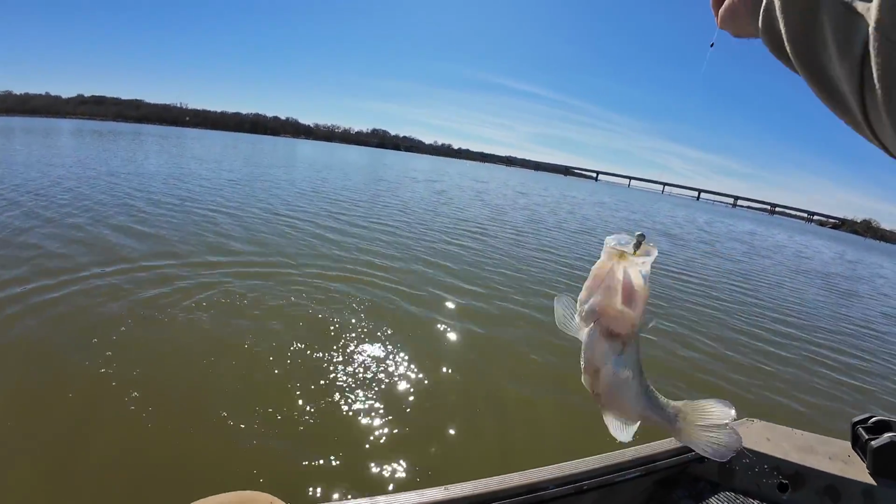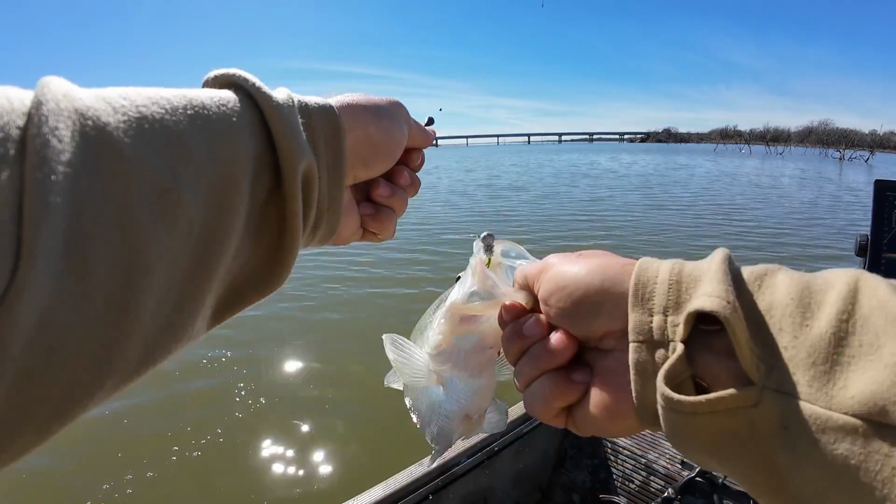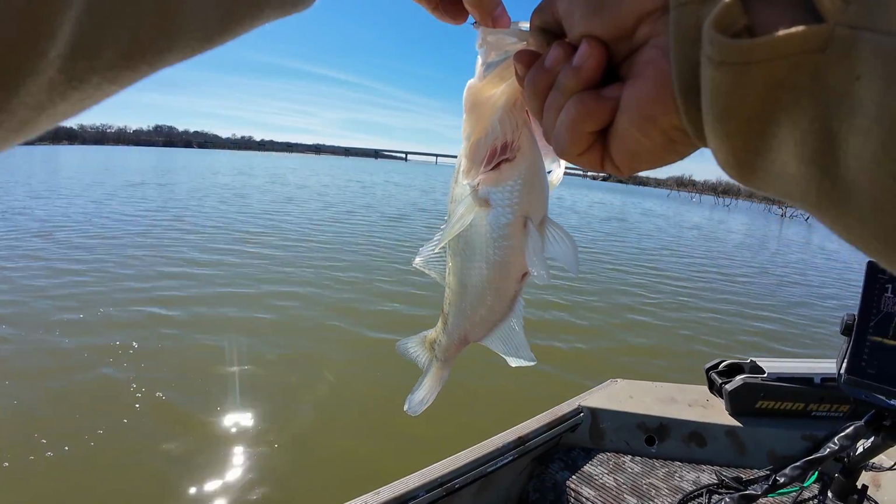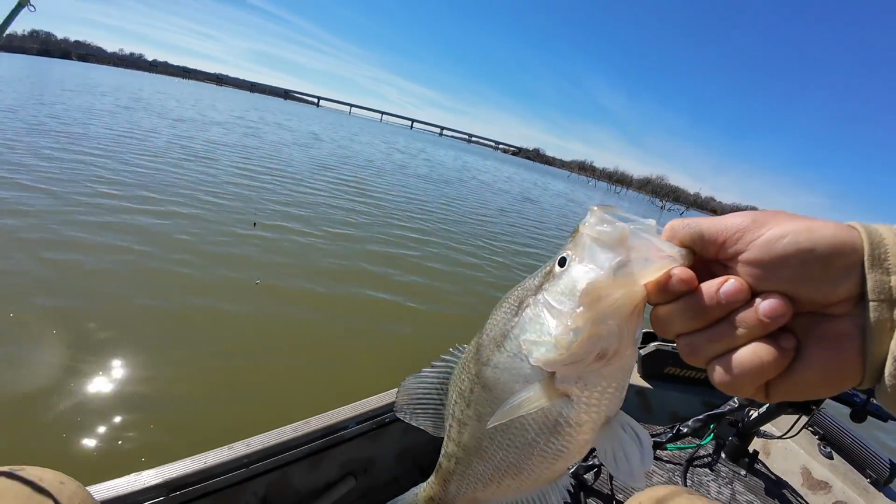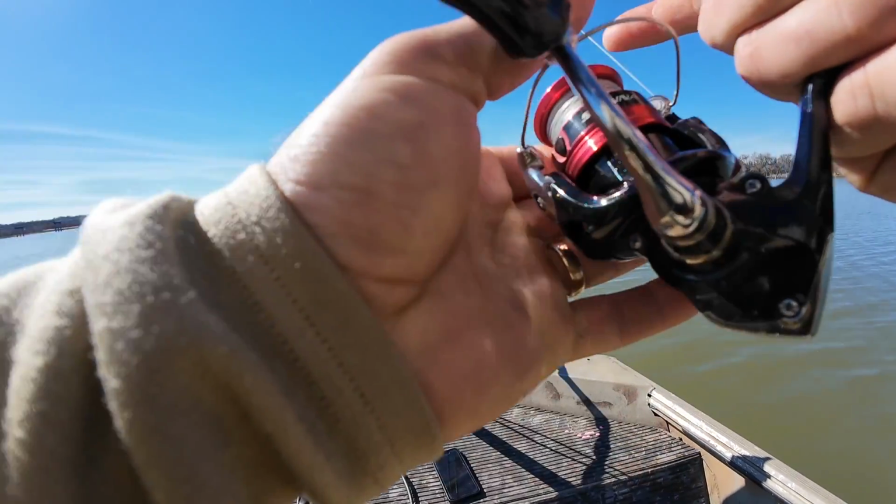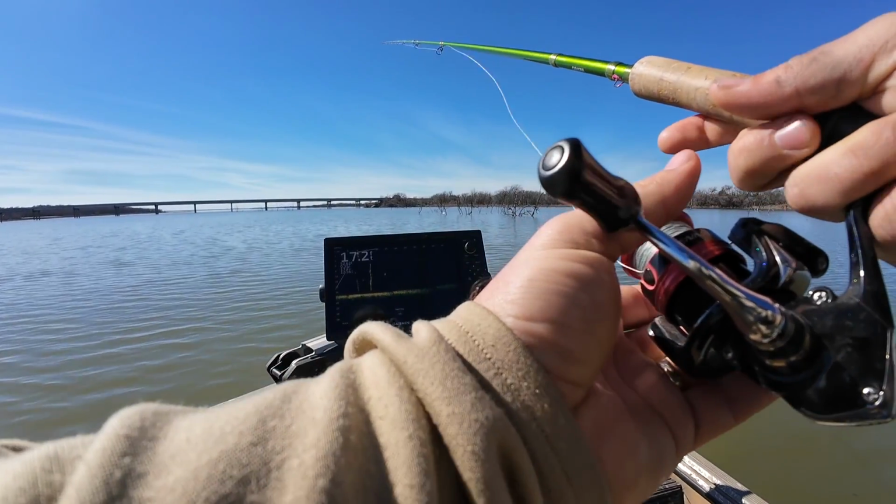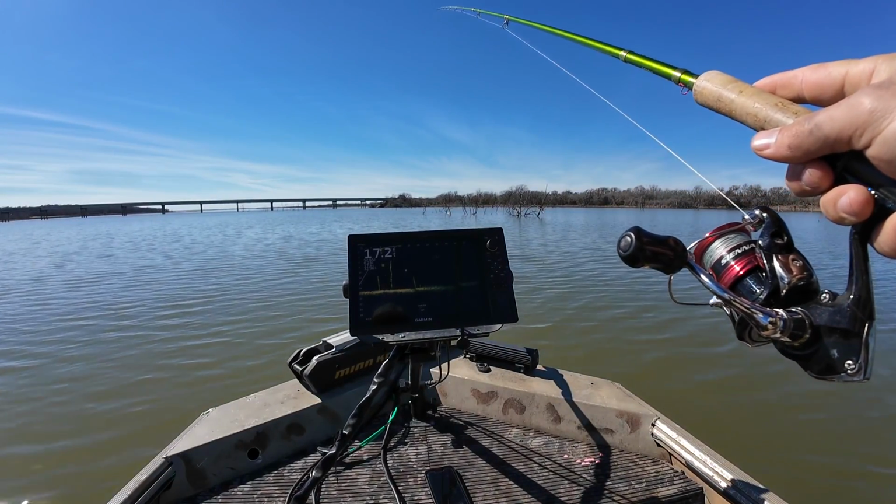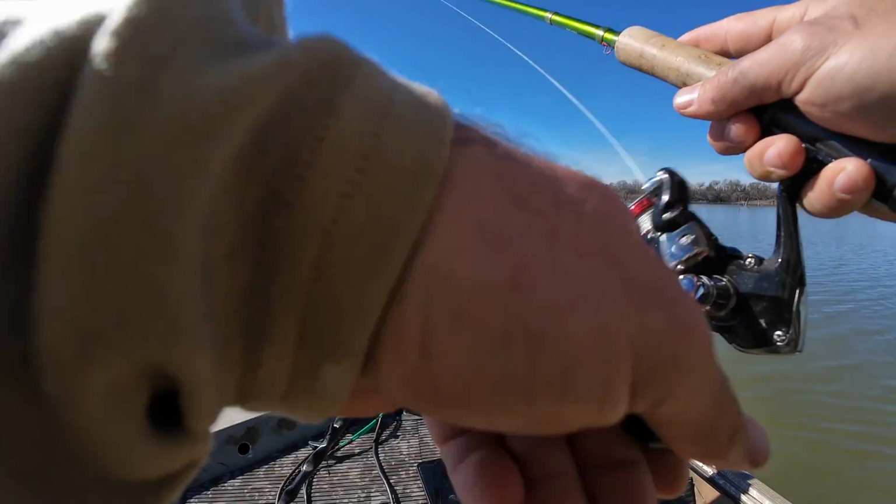Oh, get it here, big girl. That's what we like right there. Big old slab. Alright guys, got a big crappie out front. Let's see if we can get her to eat.